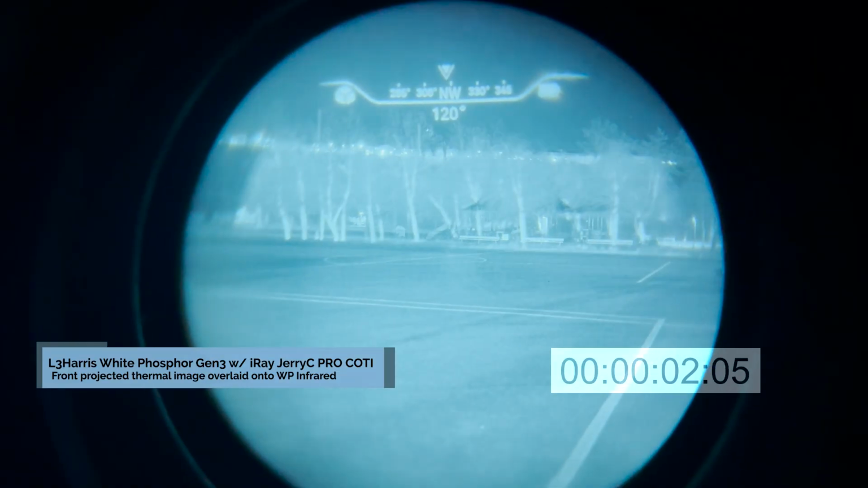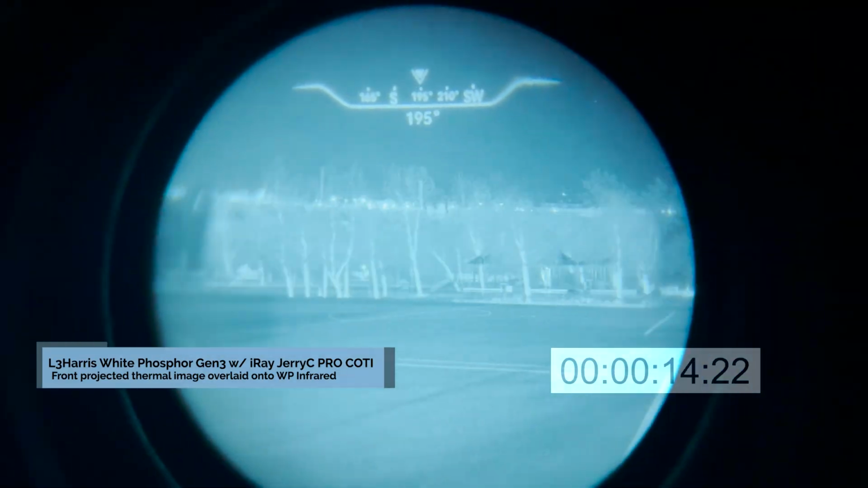For some odd reason, the JerryC Pro's initial turn-on and turn-off icons come on at maximum brightness, which while temporary, can leave ghosting on a sensitive night vision tube.